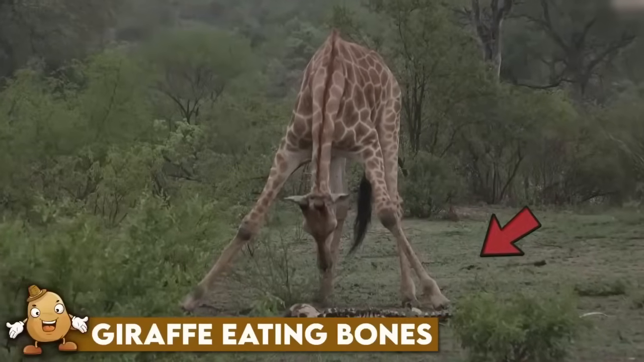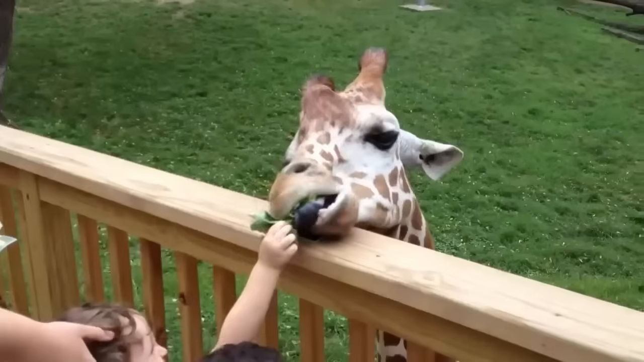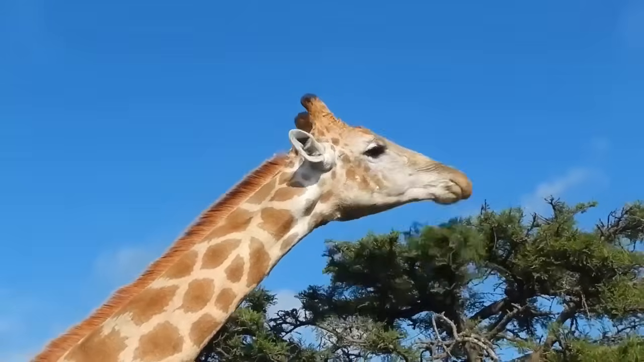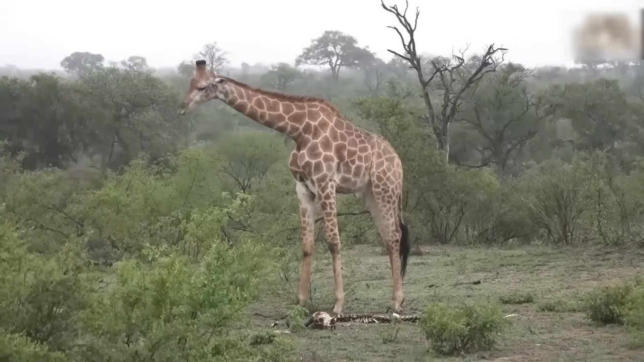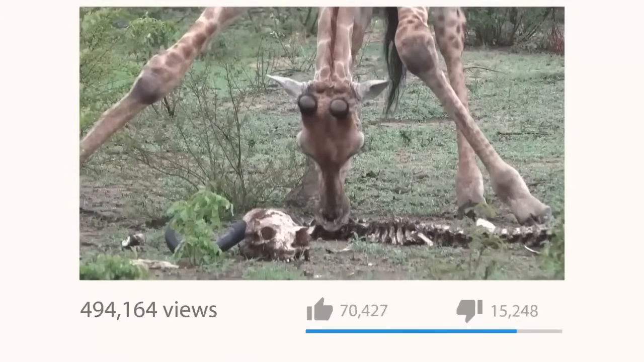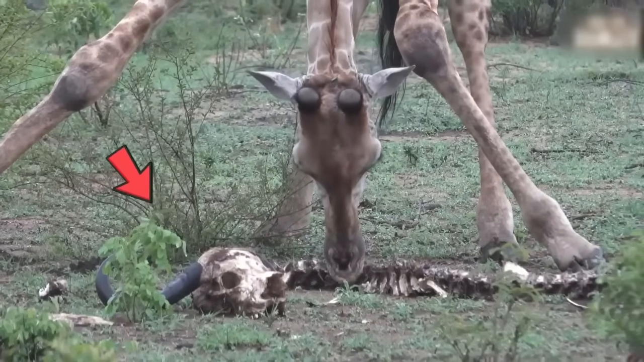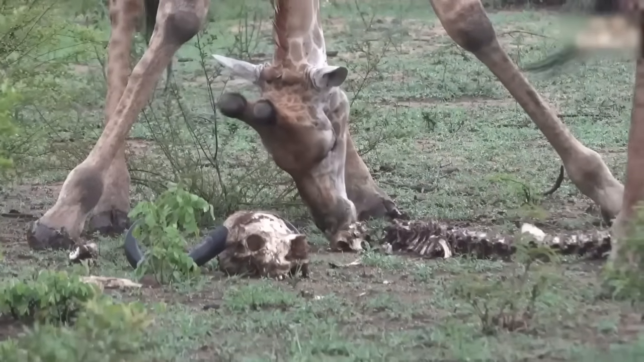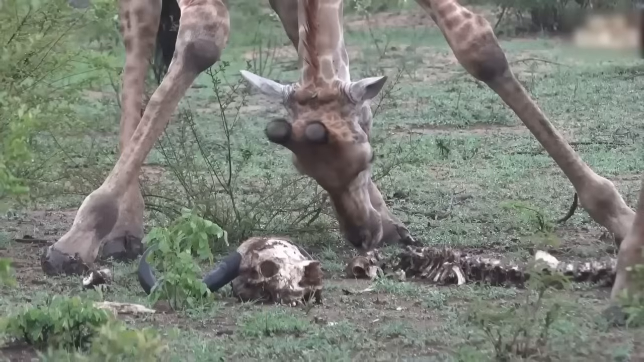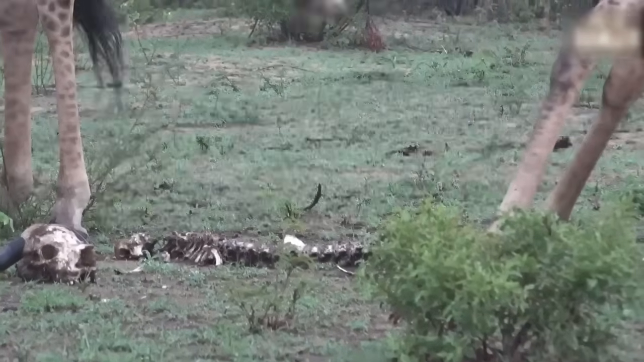Giraffe eating bones. As far as most of us know, giraffes are predominantly browsers, and they usually feed on leaves, buds, and shrubs from trees. But this one guy shocked us all when he was seen chewing on a skeleton. And as soon as the video went viral on the internet, it raised questions everywhere. That is when we got to know that actually, if lacking essential nutrients, giraffes can and will feed on bones, and provide themselves with the calcium and phosphorus which is needed for their own bones.